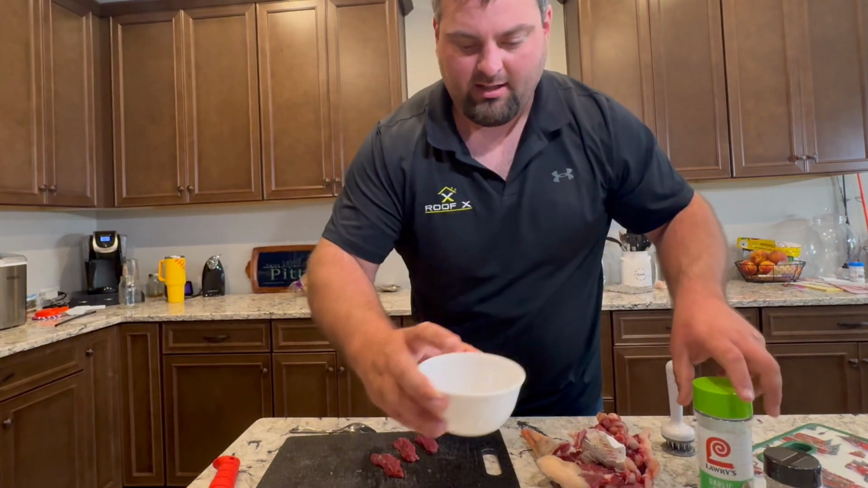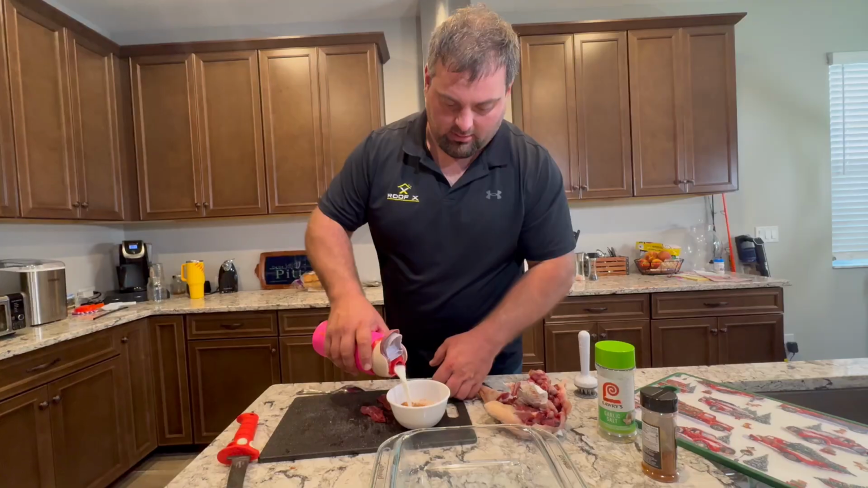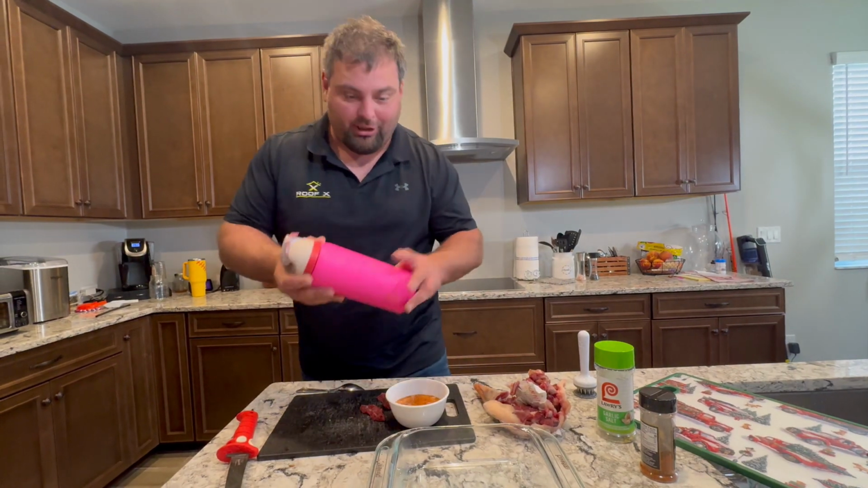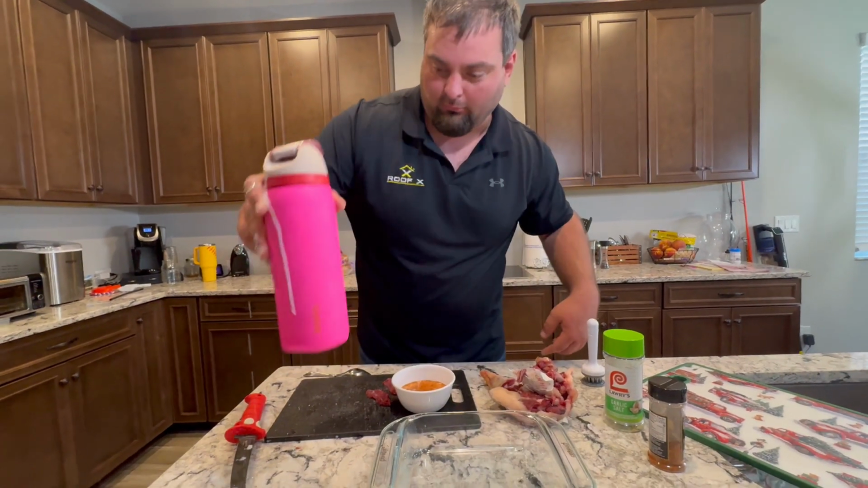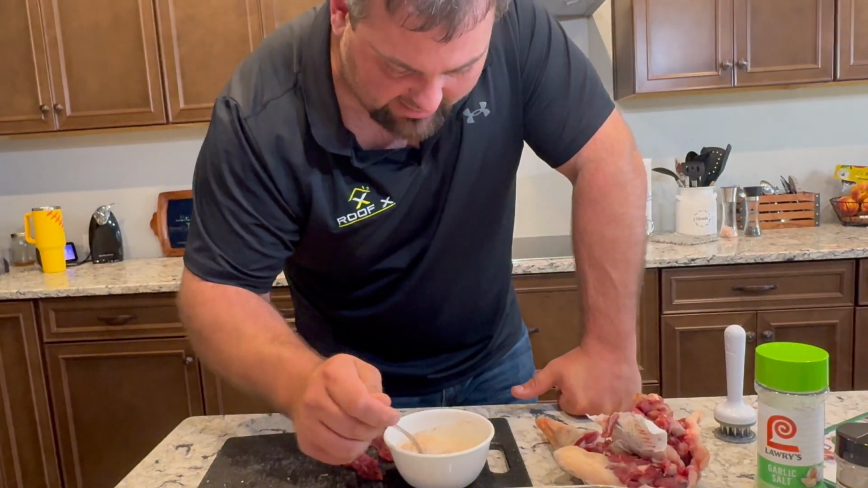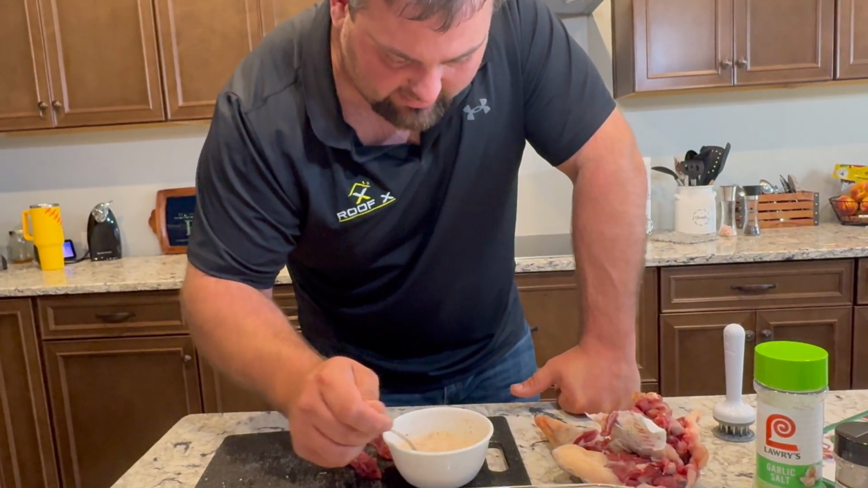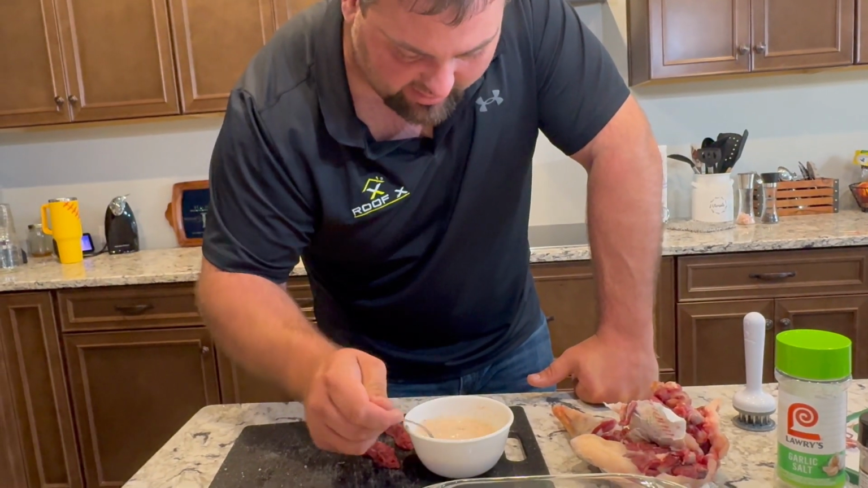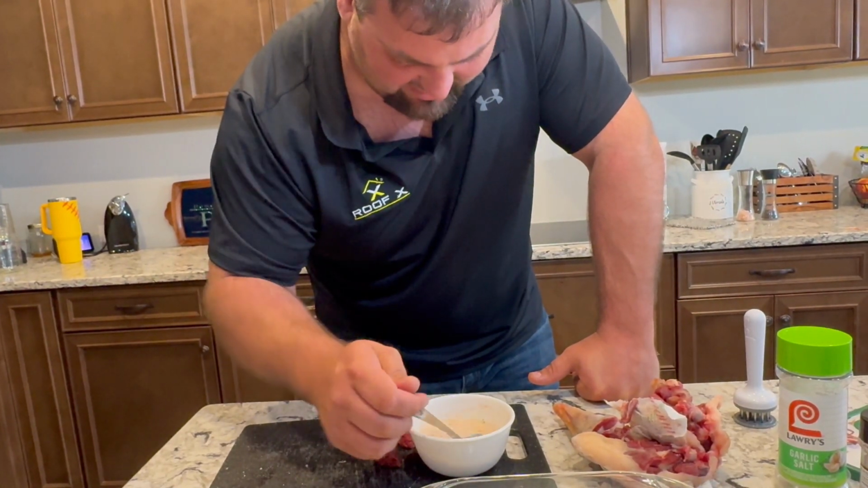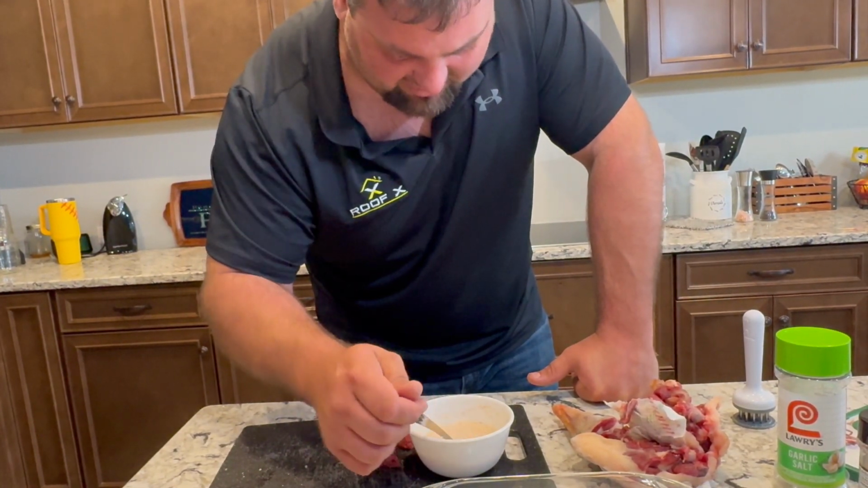About that much right there, just a good little mixture. And then we're gonna add it to about a half a cup of milk, because we ain't got much of this. And yeah, I got my milk in a wall—whoop, and I spilled it. Just gonna stir that up, kind of like that. So you got your good little wash there. Good little place for them greasy, nasty tenderloins to sit in.